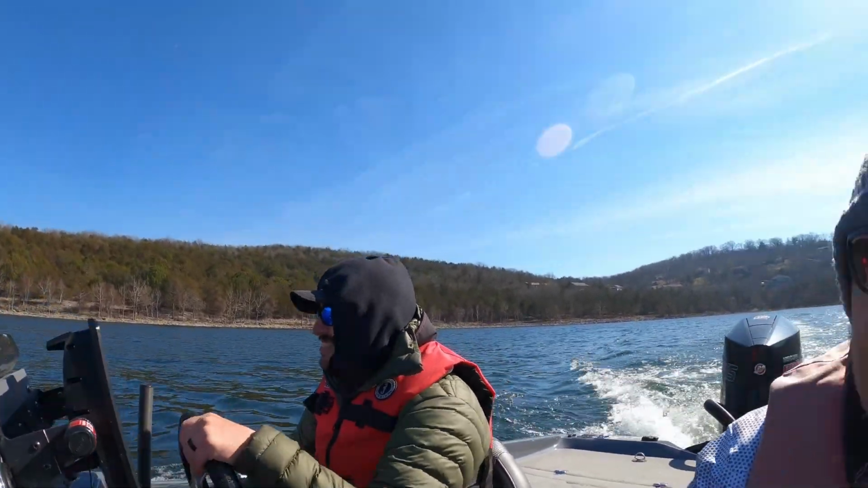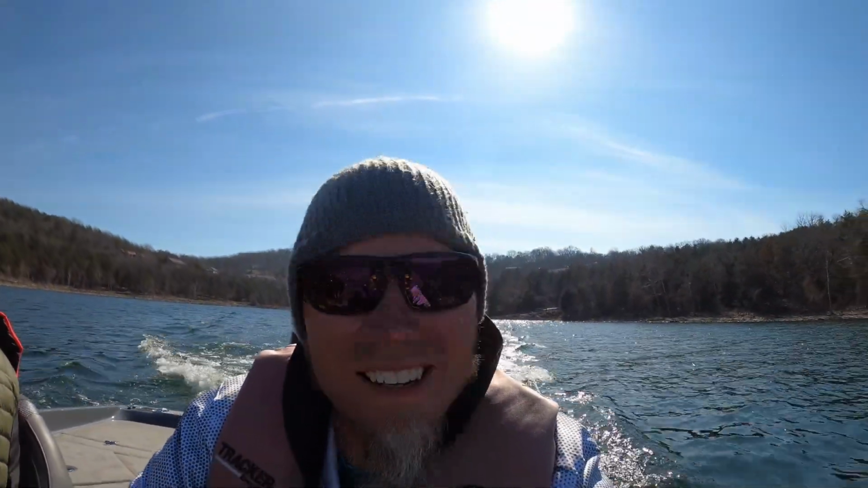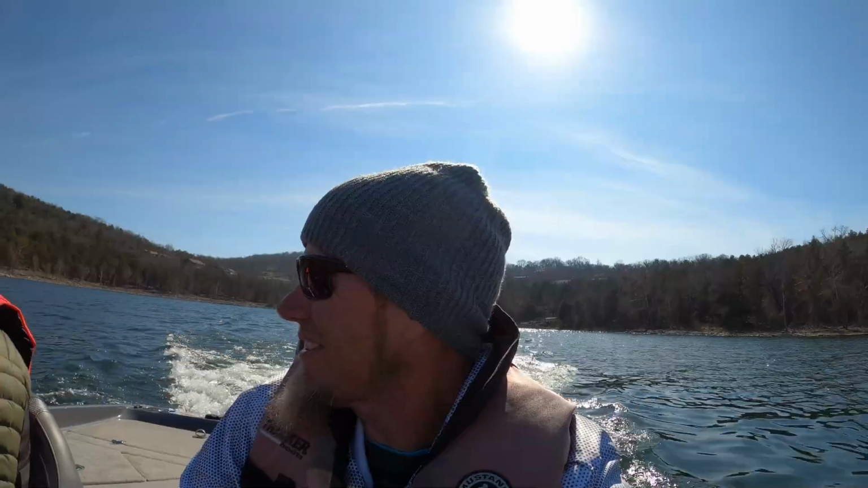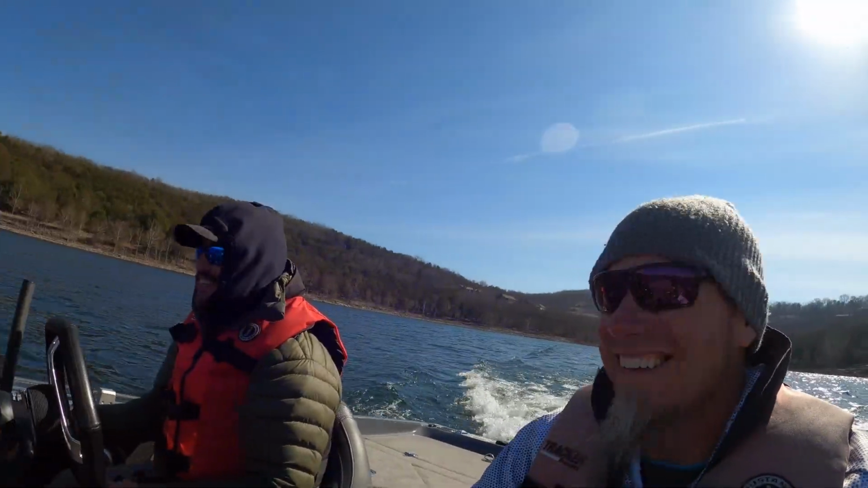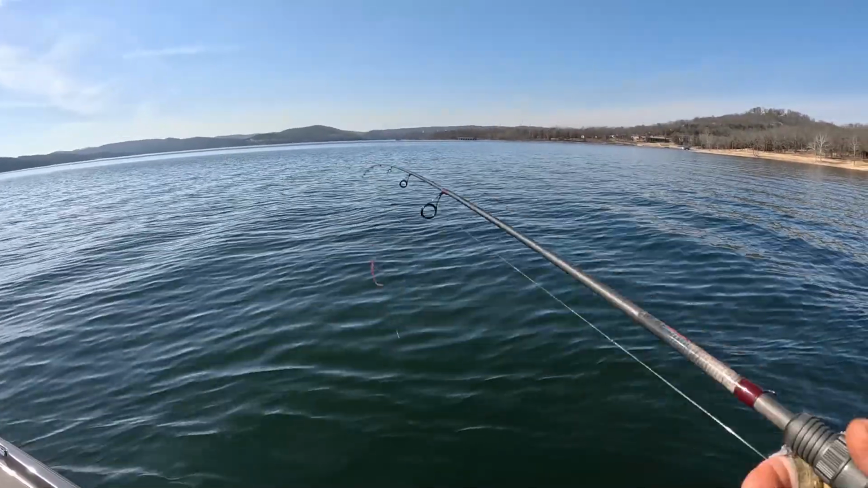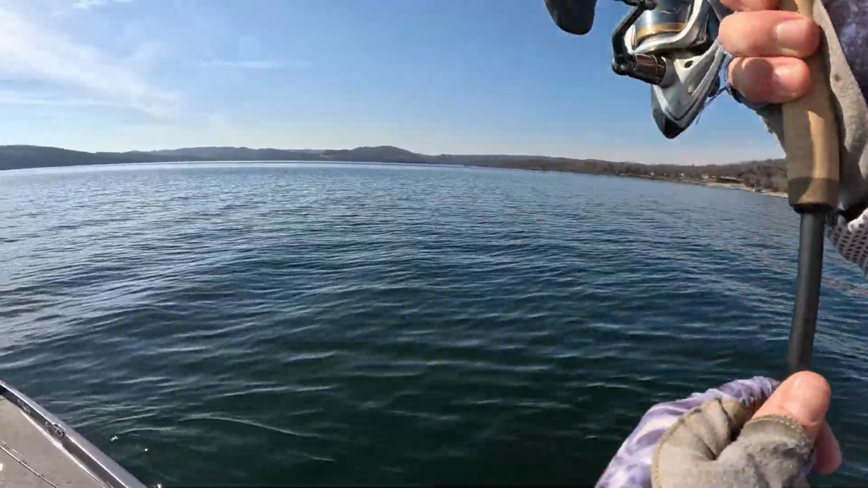Yeah. Hey, man, that makes sense because this is definitely clear water, and you get closer than like 10 or 15 feet from the bank, and they're going to see you. You count the rocks all the way up. Exactly. I can't believe the weather's going to turn south on us. It's so nice right now.